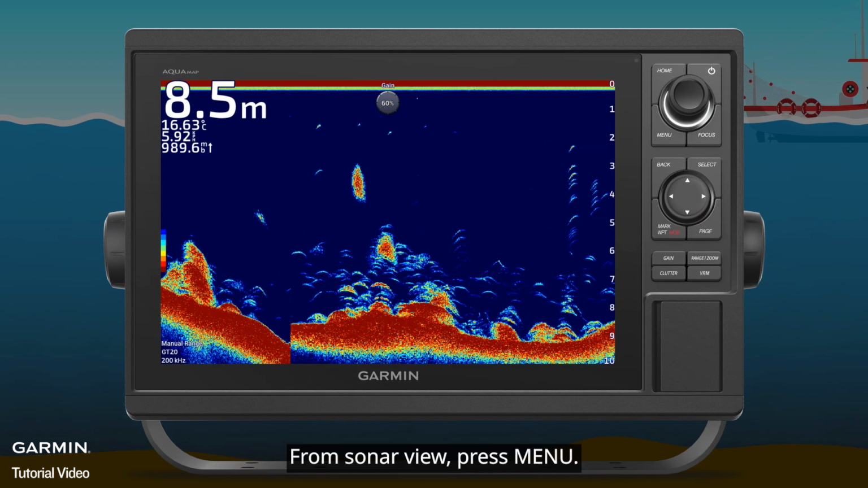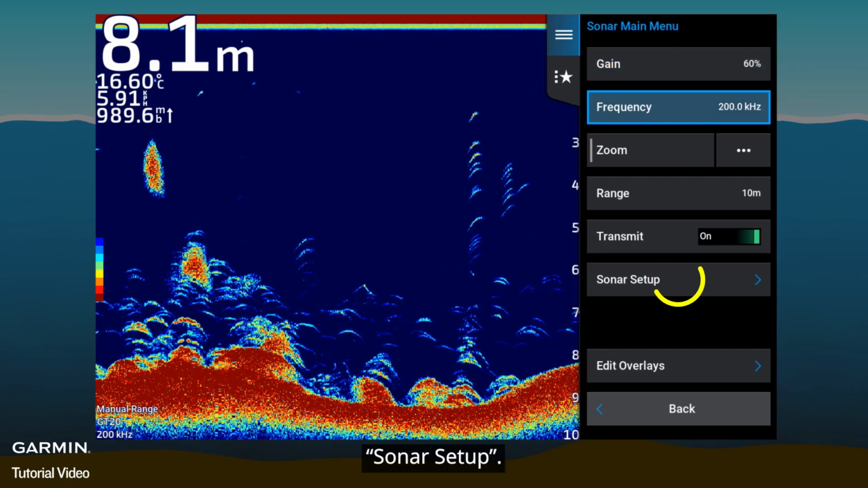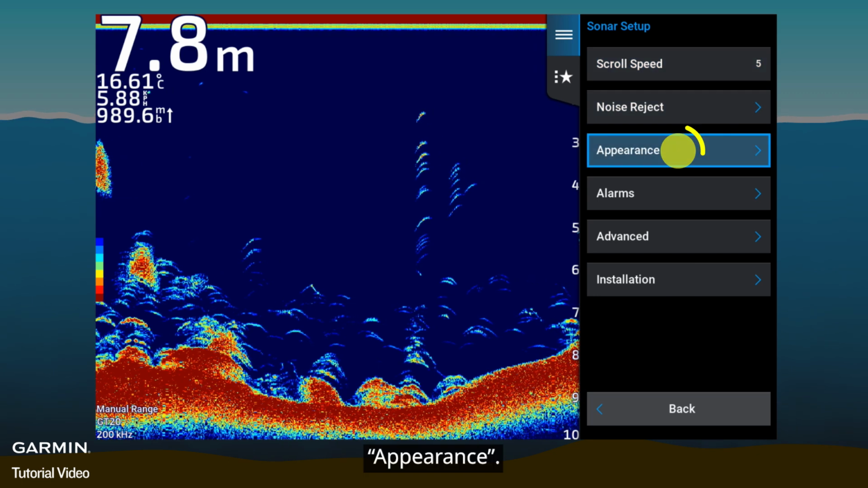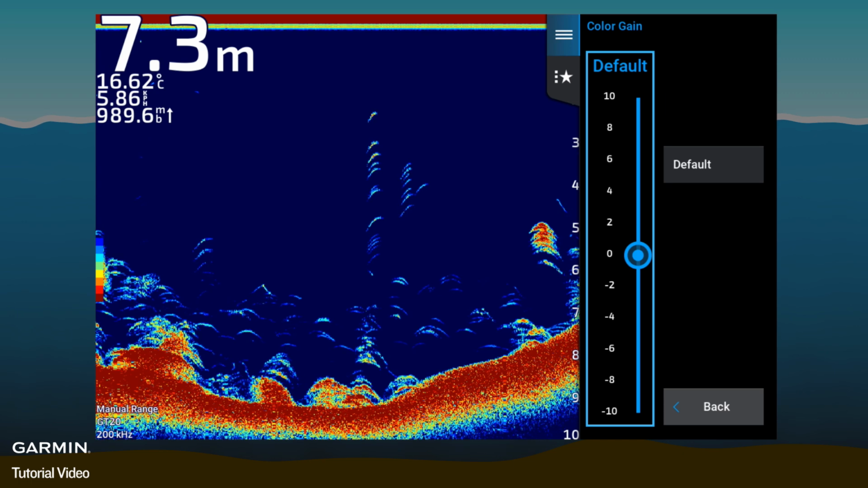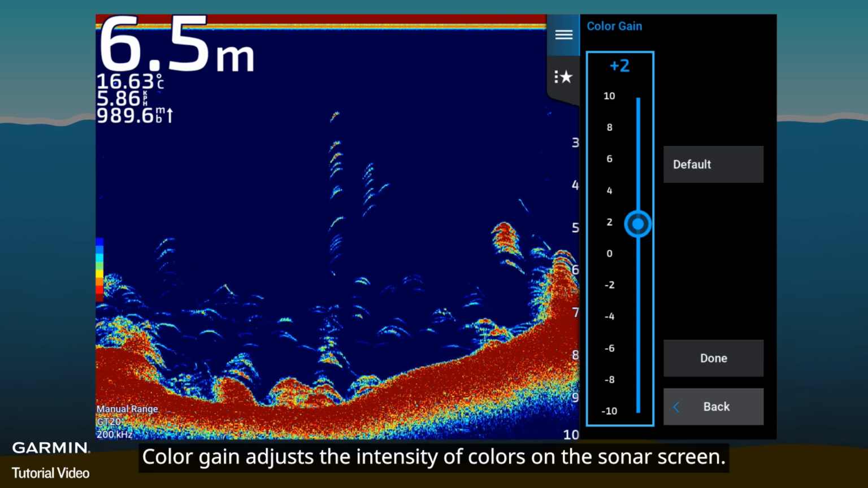From Sonar view, press Menu. Sonar setup. Appearance. Color gain. Color gain adjusts the intensity of colors on the Sonar screen.